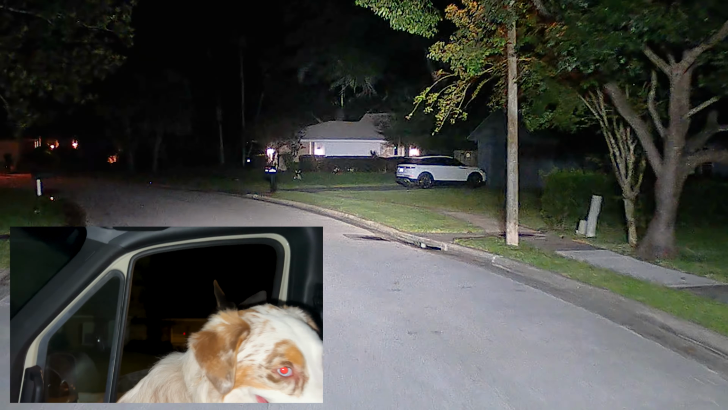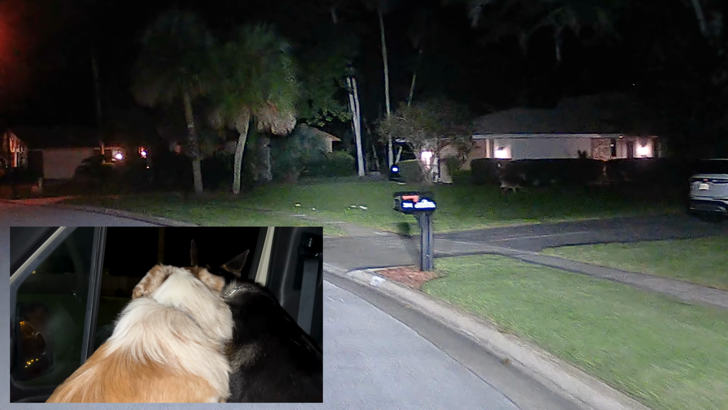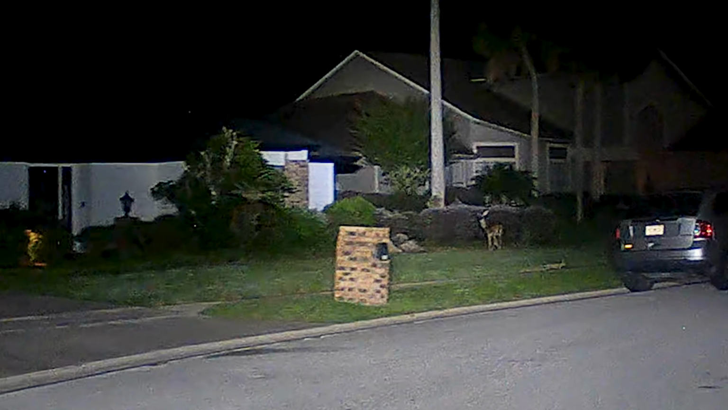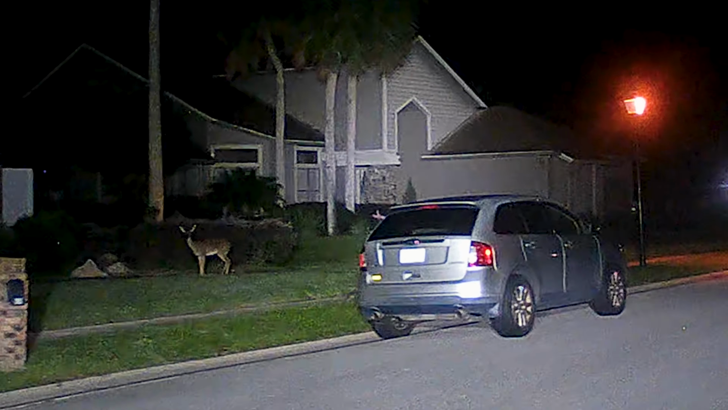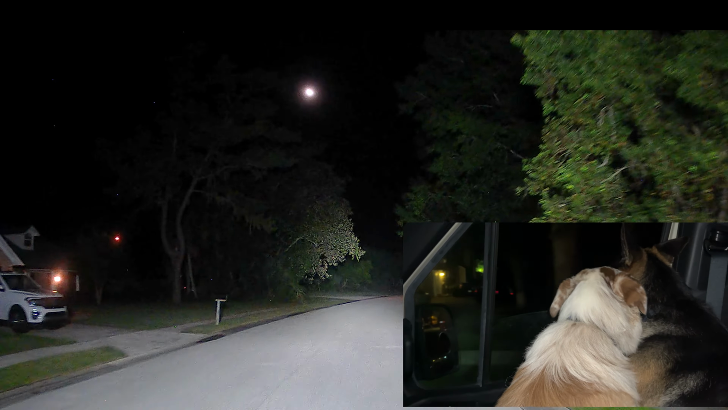Up here on the right, you'll see some more deer laying in a yard. Or 1 deer. Okay, up on the right, you see 1 deer that was laying in the yard, and he buggered off. Look, there's a deer and a rabbit together. There's that moon again.